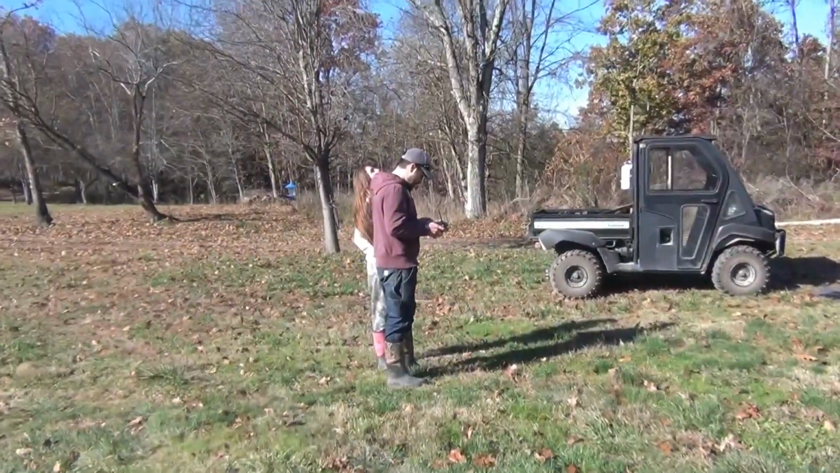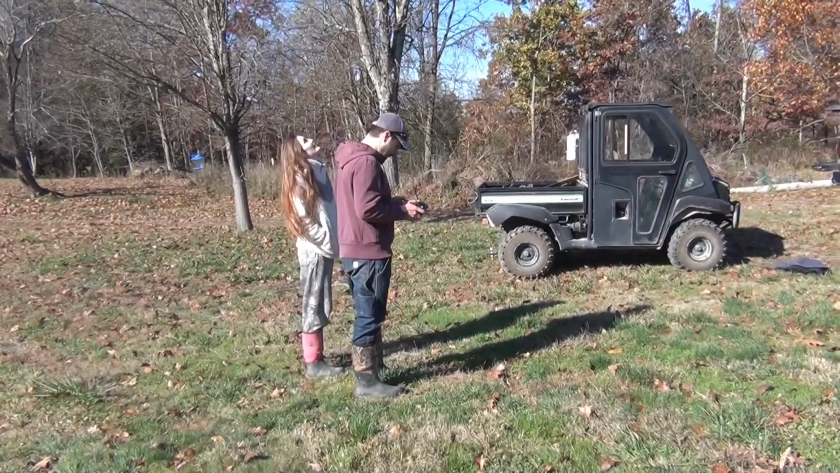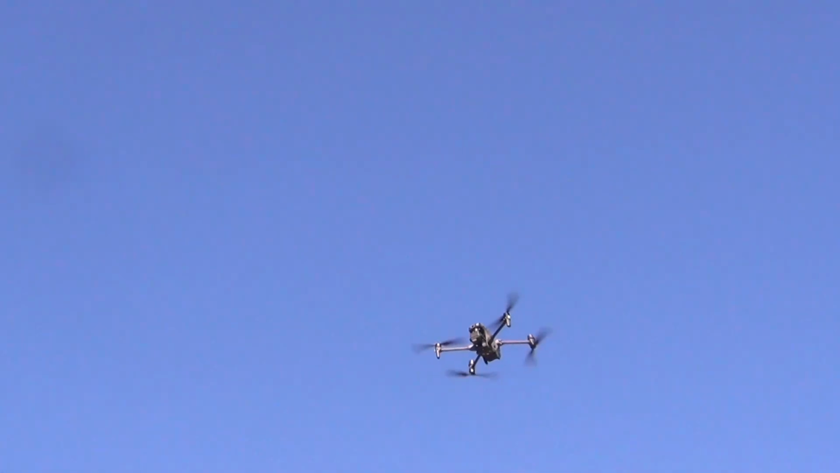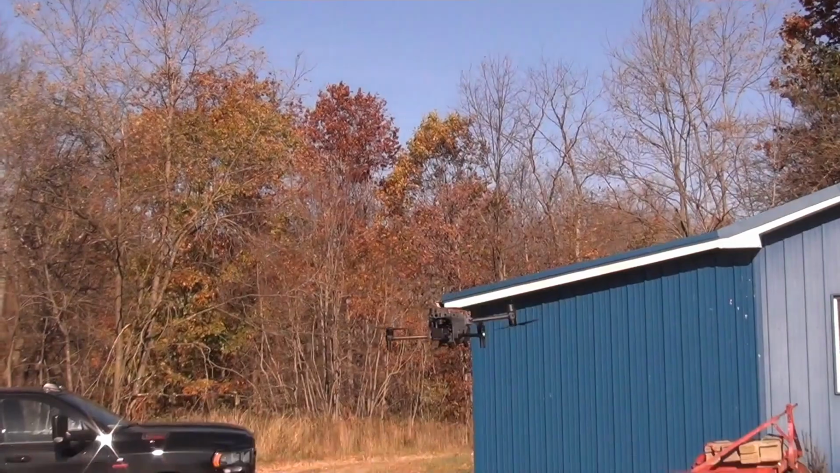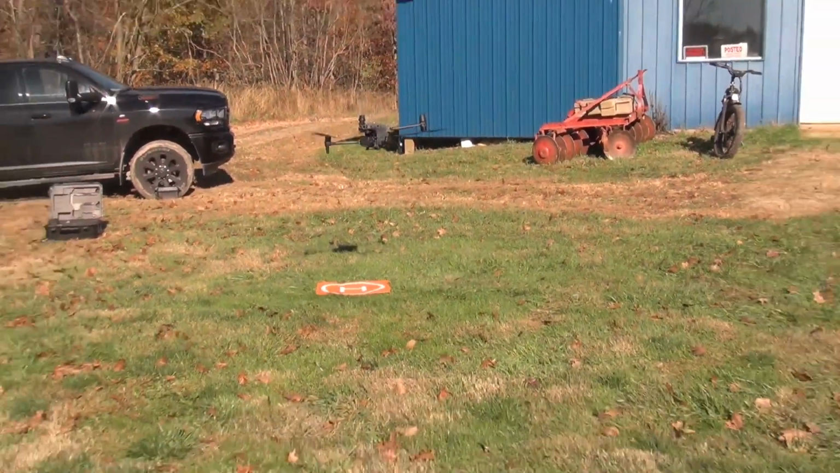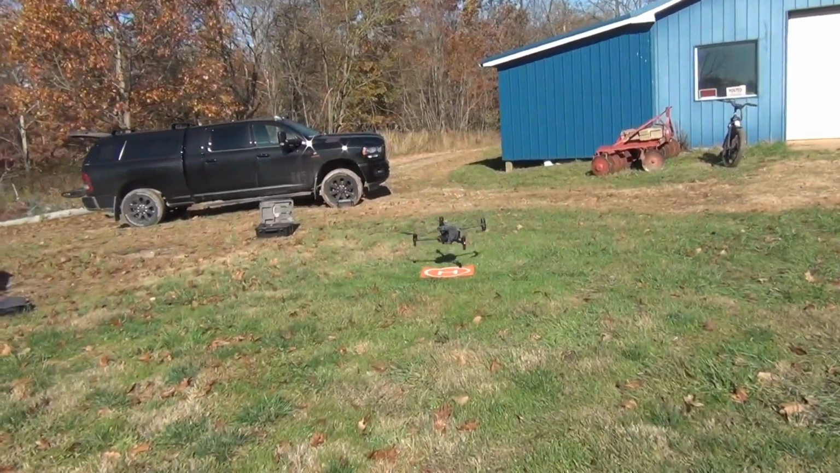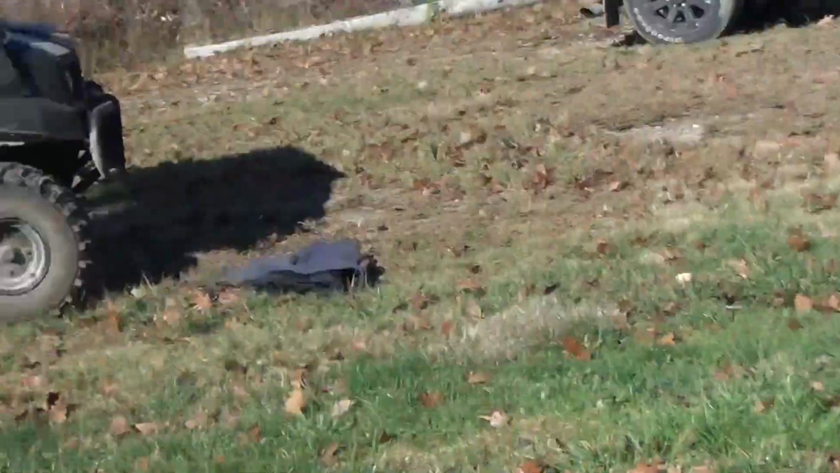Wow. Amazing. So we are out in the yard of the farm, and he hit the home button. These things are way too sophisticated for me. I think it has a home button, and you can see it. Here she comes. And the sun is so bright. There it is. And back to the landing pad.